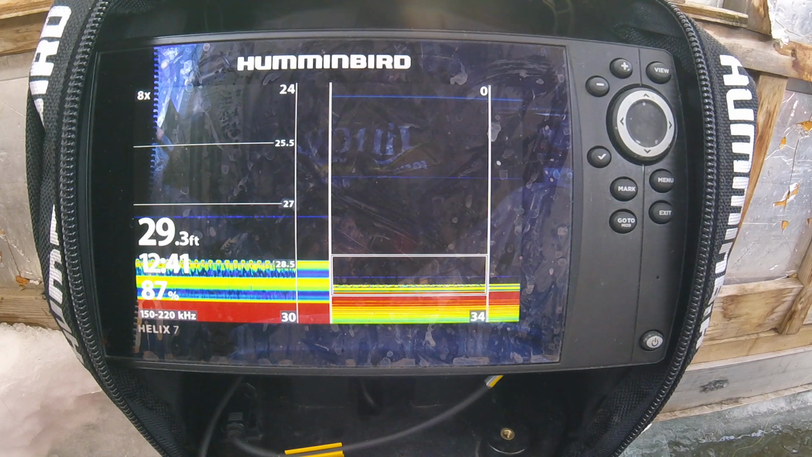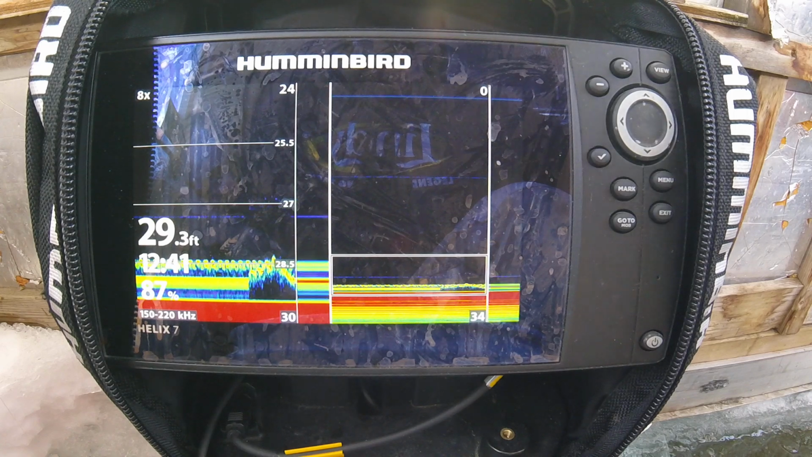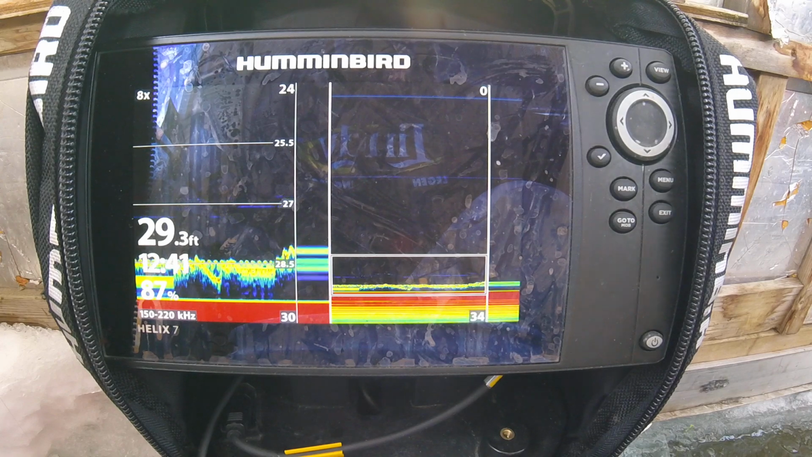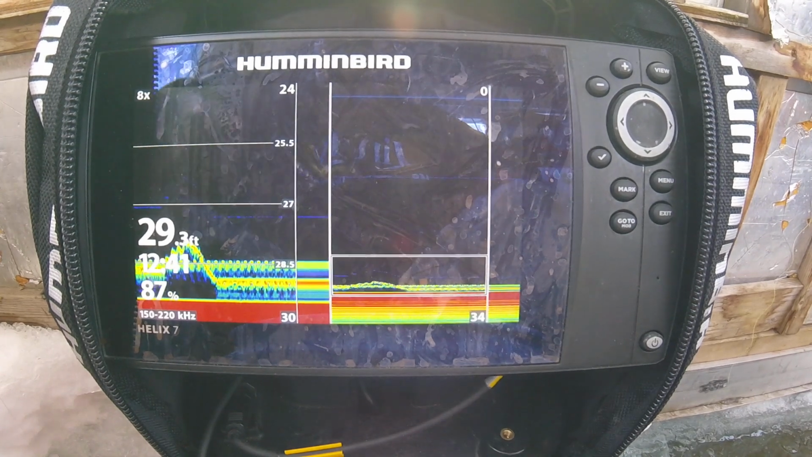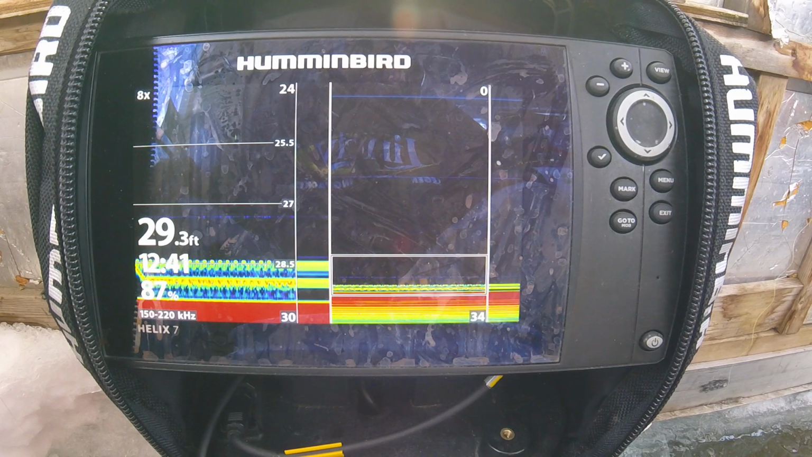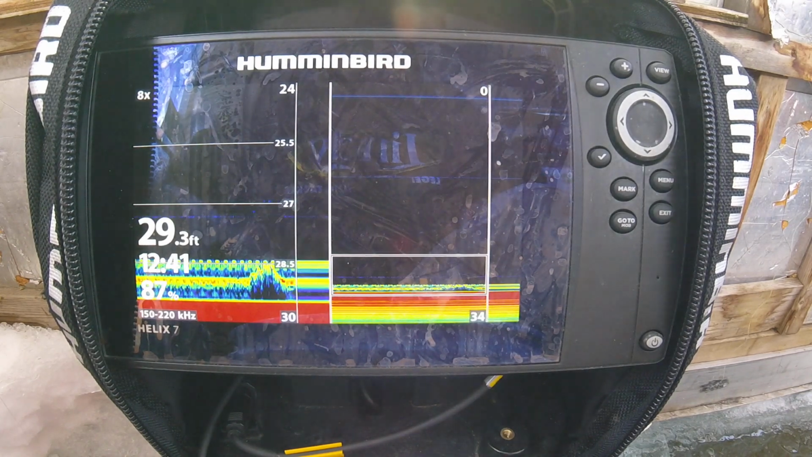I am just setting up for the afternoon bite in this spot. The bite has been kind of off and on here, and I'm going to move tomorrow, but I don't usually fish the afternoons. If there happens to be an afternoon bite here, then I'll stick around a little bit longer. But it's just 12:41, as you can see here, and I'm going to fish until 4:30 or so, or a quarter to 5. I like to be in before it gets dark, so that's my only plan. I'm going to be out here for a while.